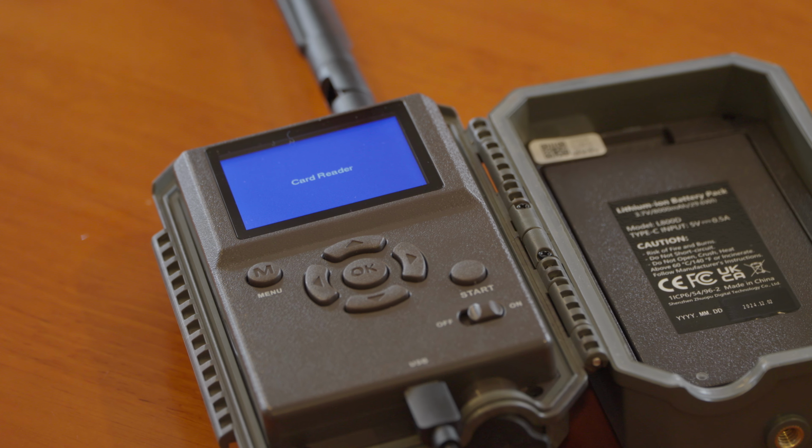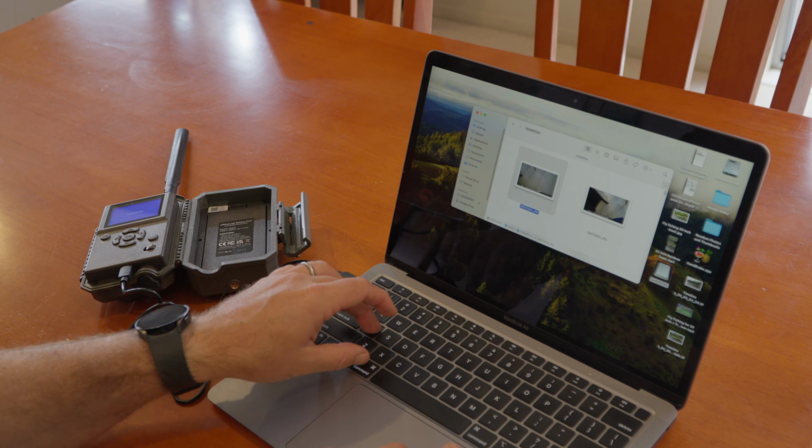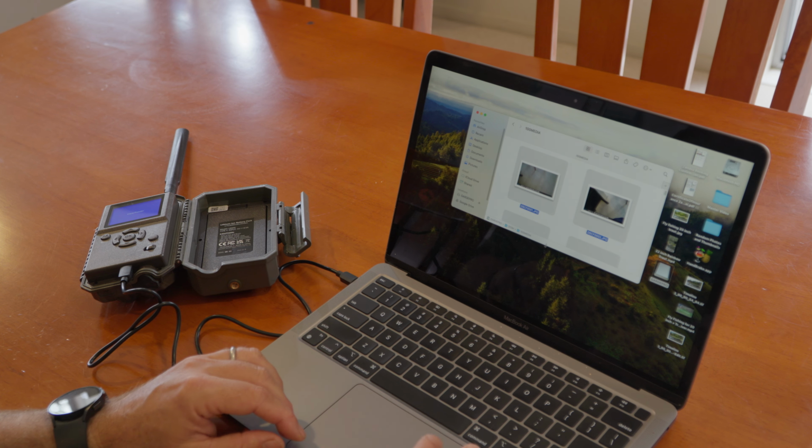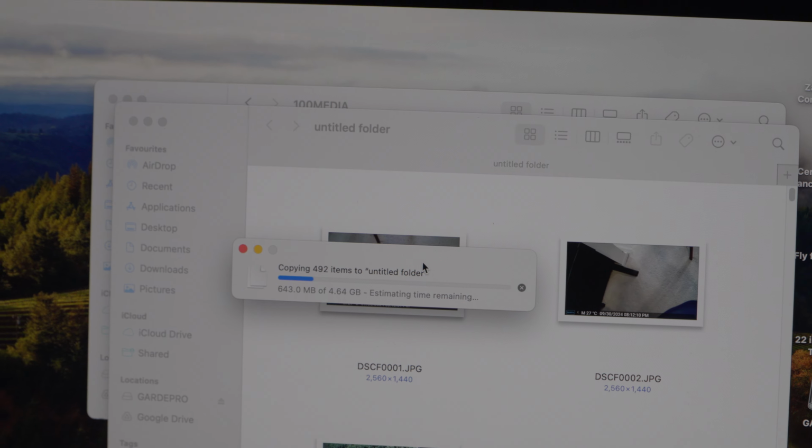However, the main way is to use the USB-C data cable and connect it to your mobile phone or laptop. Put it into the storage mode and simply copy all the files. This can be seen as either convenient or inconvenient. Having a built-in SD card means you are unlikely to lose data due to an SD error, but you also have to download the data in the field instead of just swapping SD cards.